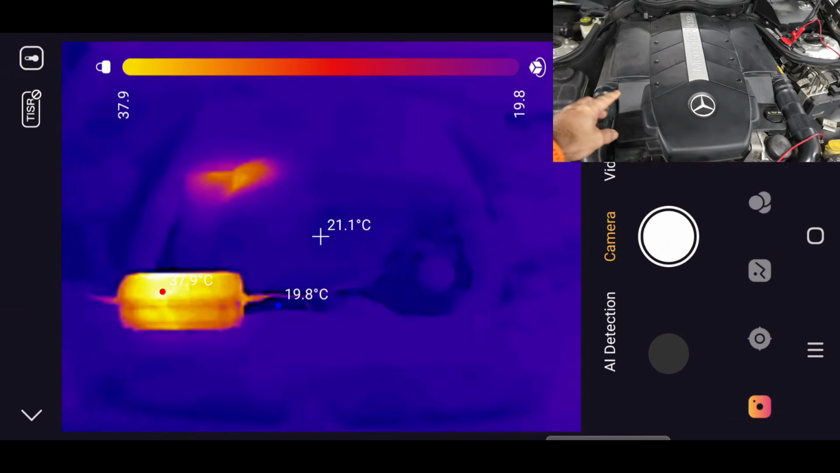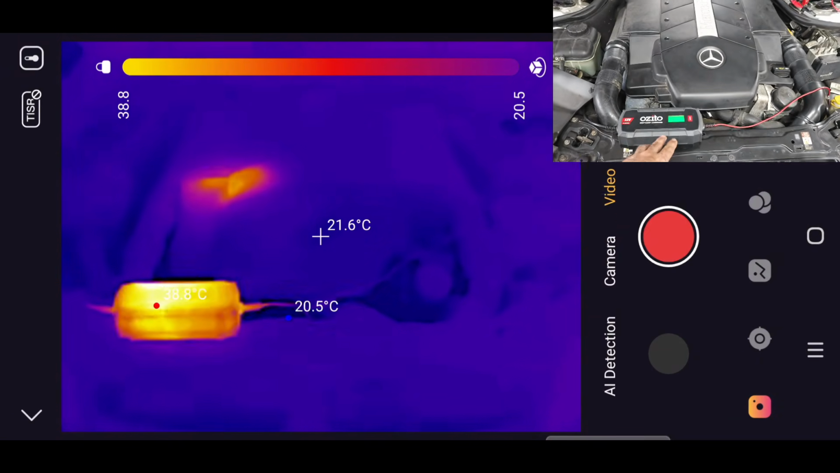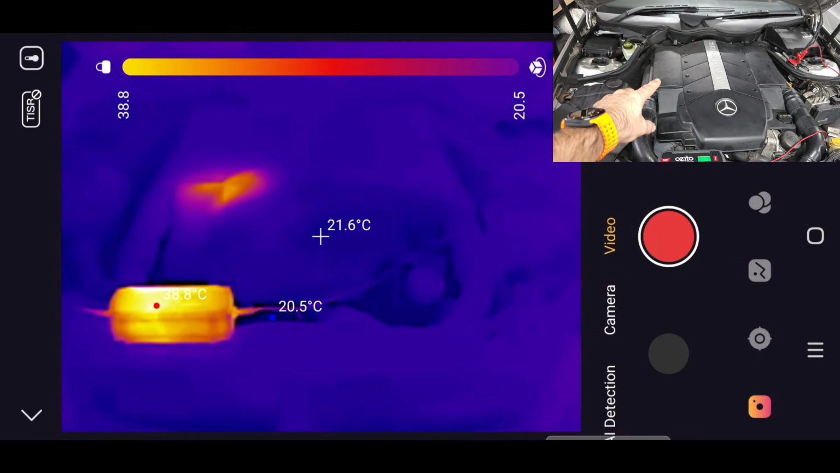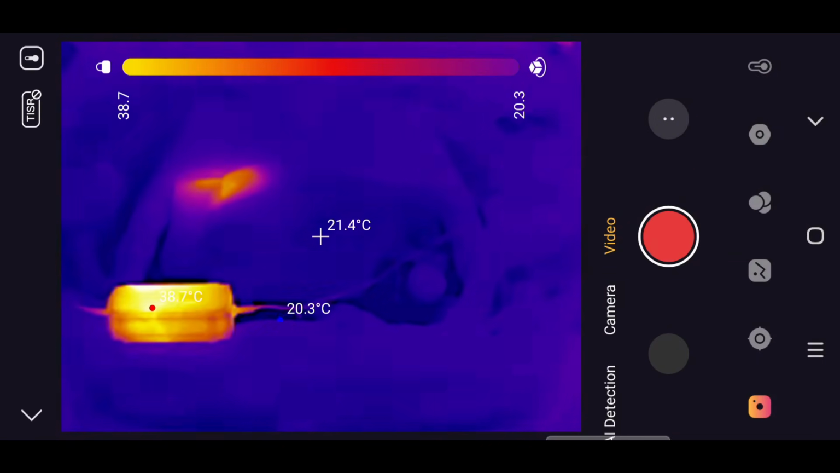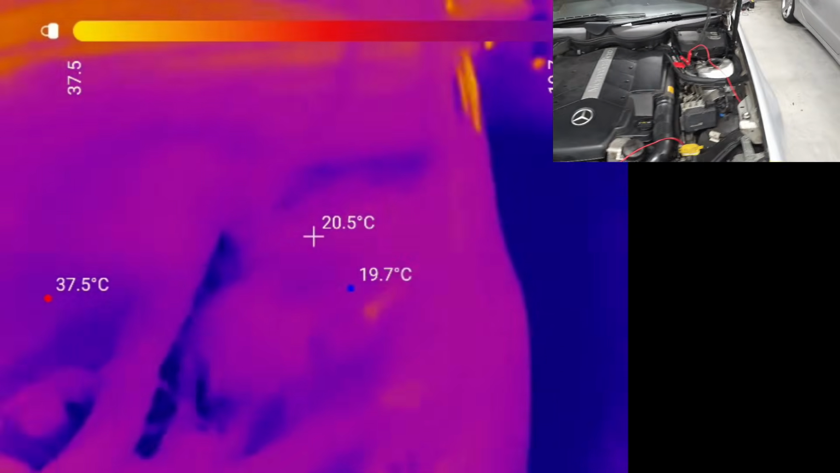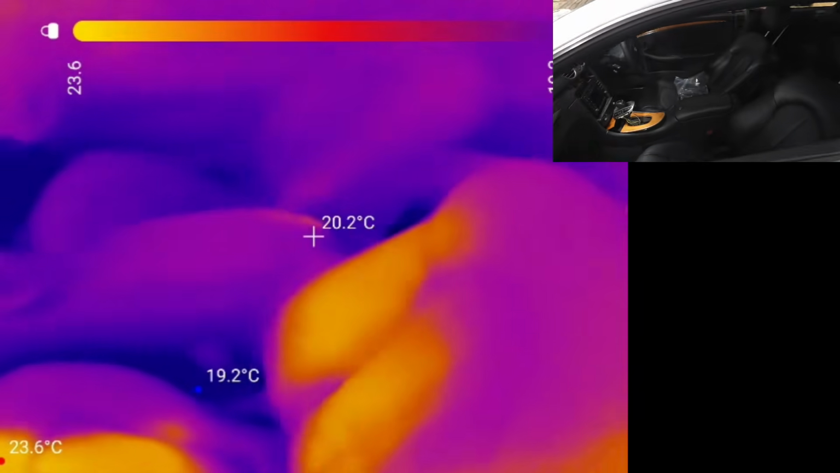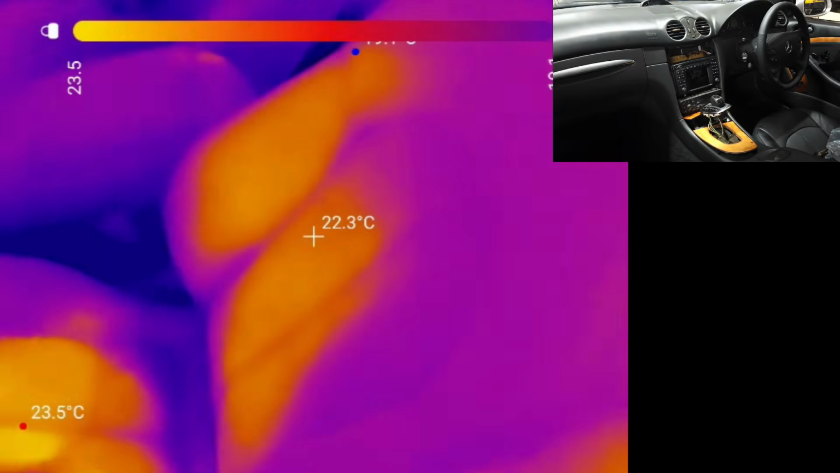This is the real image, and the heat difference you see over here is because I moved the charger over here and the heat was still showing there. So if you have no extra power consumption under the bonnet, let's go to the cabin area. I was sitting on this seat a few minutes ago, so you can see the red area. That's the heat of my body still on the leather.